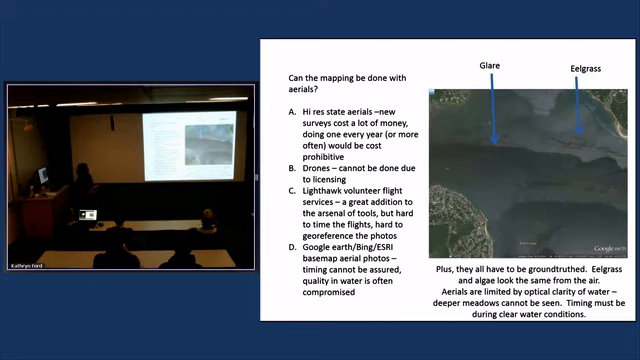And this is just a picture from Google Earth where you could see the bed really clearly here, but this line in the water is just glare. It's just a glare line. And so this whole part of the image was compromised. And all of these aerial approaches have to be ground truthed. You still have to go out and make sure you're seeing eelgrass instead of algae.